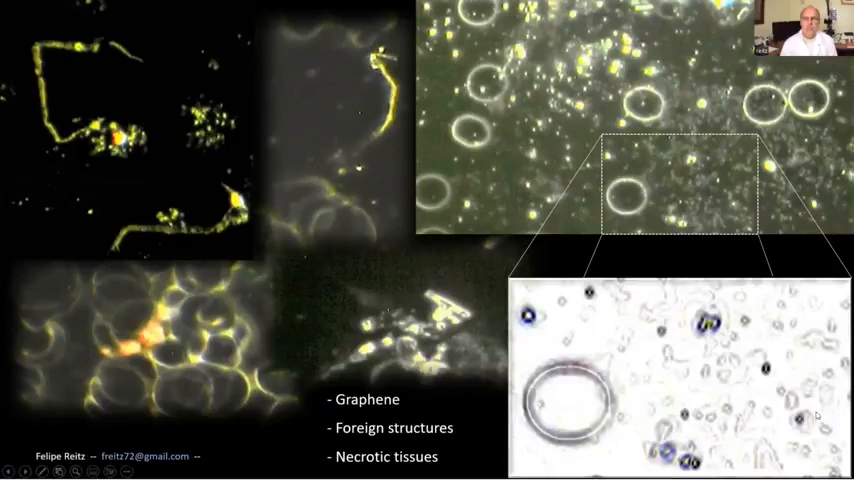And so the question has always been, what exactly is shedding? And now more and more, even my colleague Shimon Yanovitz found nanostructures in his own blood, who's unvaccinated.